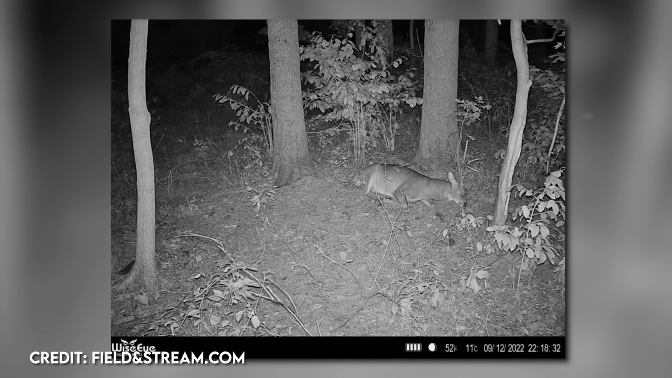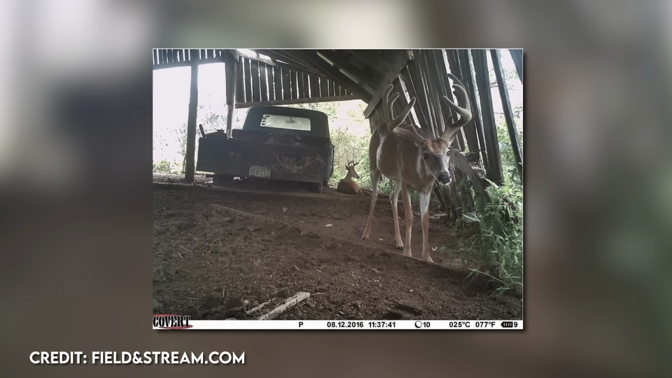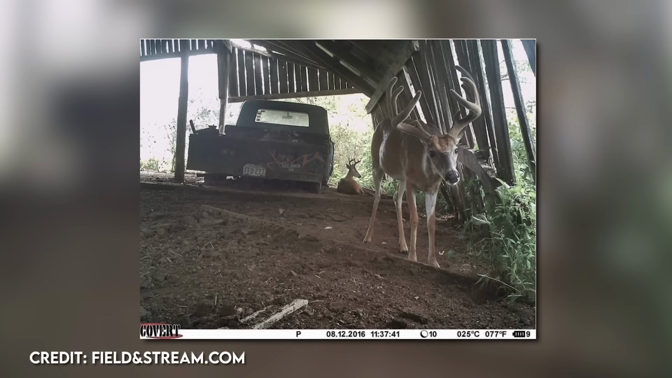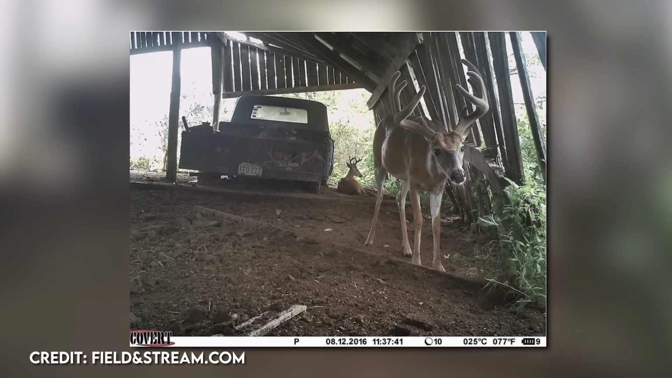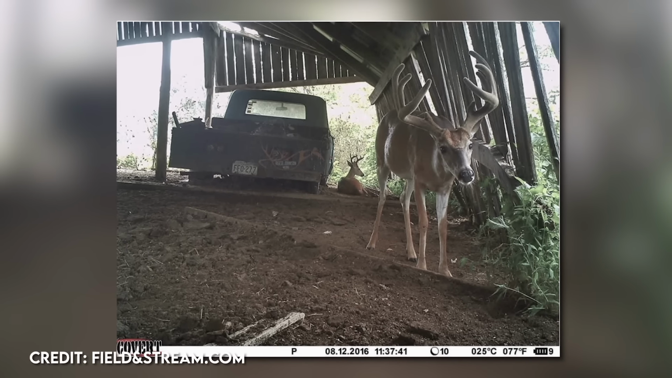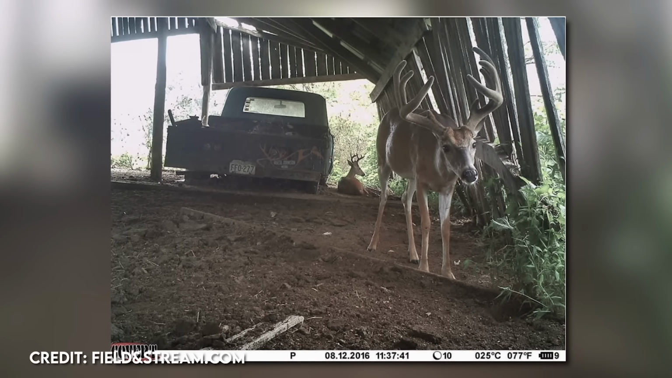As an add-on to the last photo, this next one is a cool one too. A man placed a camera in a dilapidated pole barn on the back of his property. He noticed a family of deer would come and bed down in there. And as you can see, this one seems to have noticed the camera, while the other one seems to have taken a liking to the protection of the old truck. On another note, let me know in the comments if you can spot the third deer in this picture. I suspect some will find it easily, but some, not so much.